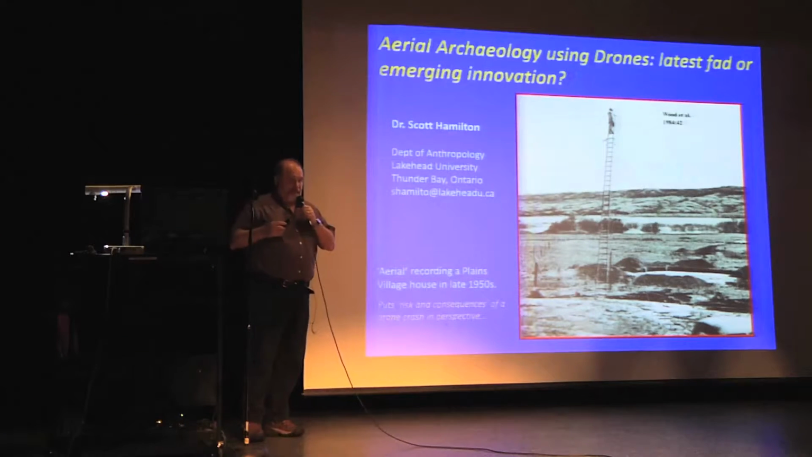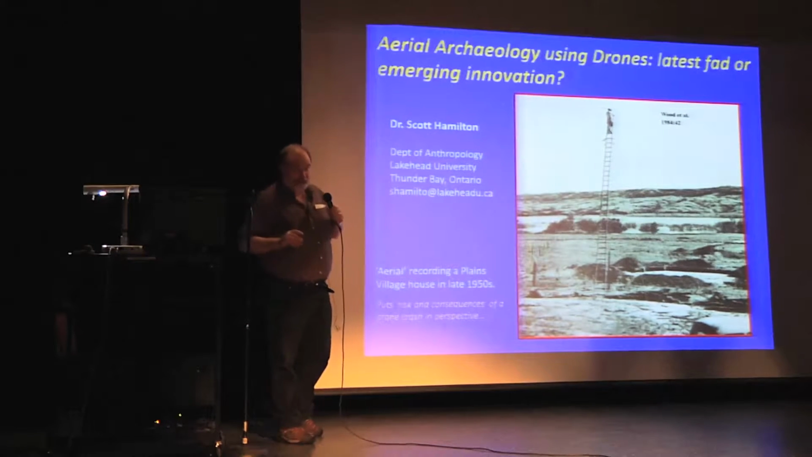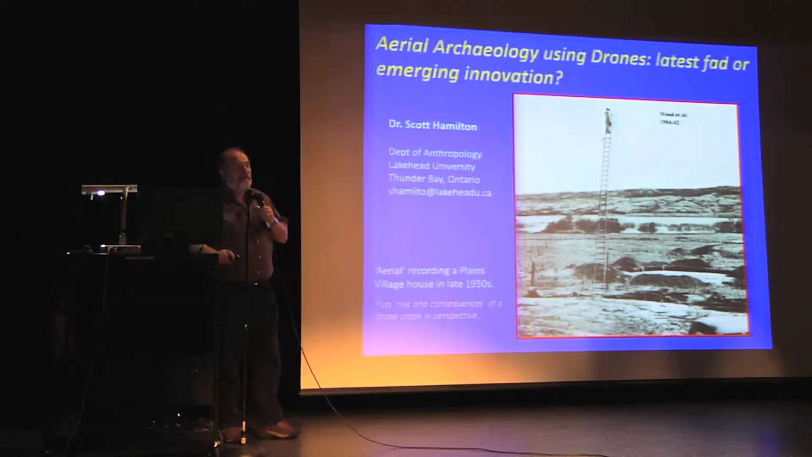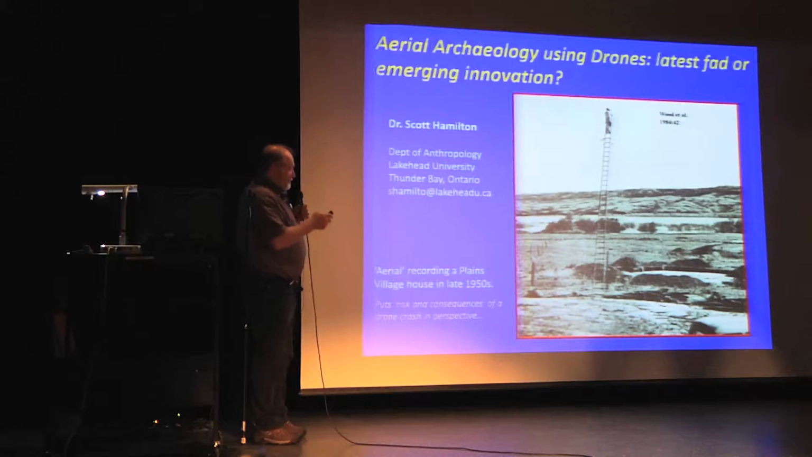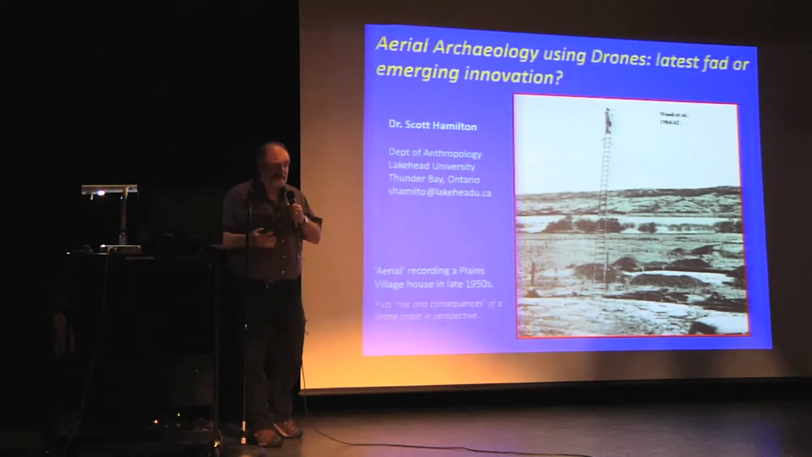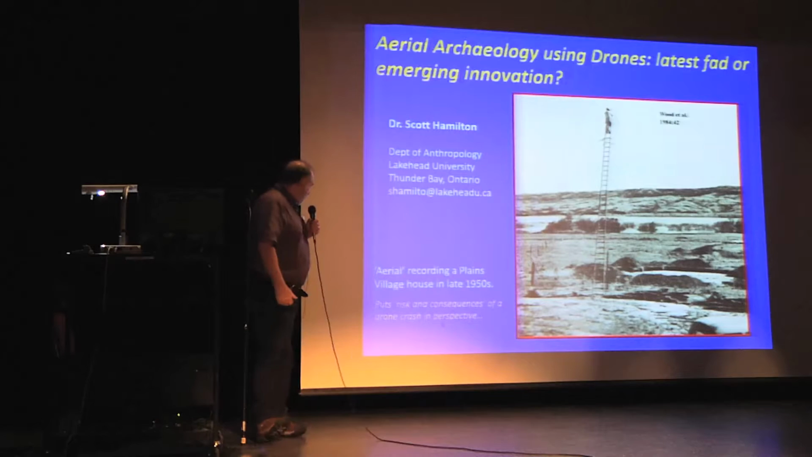So depending upon how hard a day it's been talking copper, I should tell you right now, there's no talk about copper here. Instead, I'm going to be talking about some research that I and one of my graduate students have been doing over the last 2 or 3 years, essentially asking this question. Is this just a novelty, or is there actual research value associated with drone photography?